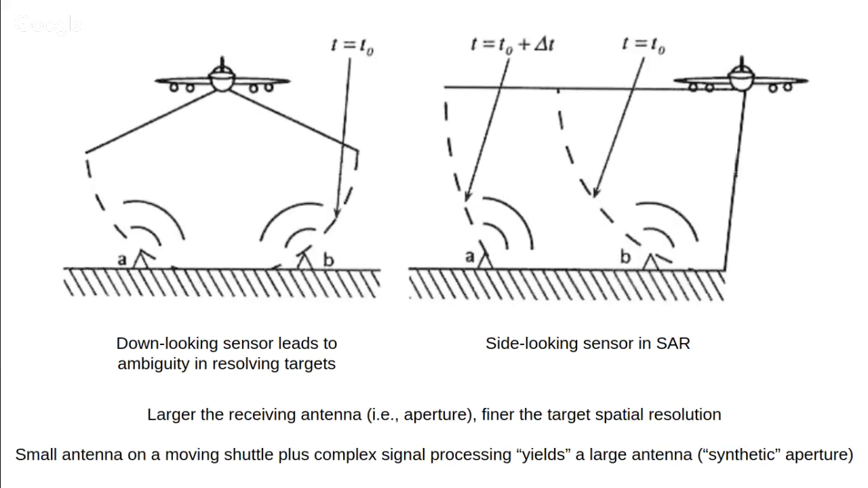A couple of points to note: the larger the antenna on the shuttle, the finer the spatial resolution on the ground that it's able to latch onto. You can think about it as an aperture. If the aperture is large, you would be able to decipher finer resolution on the ground. But there will be practical constraints on how large an antenna you can mount on a shuttle.